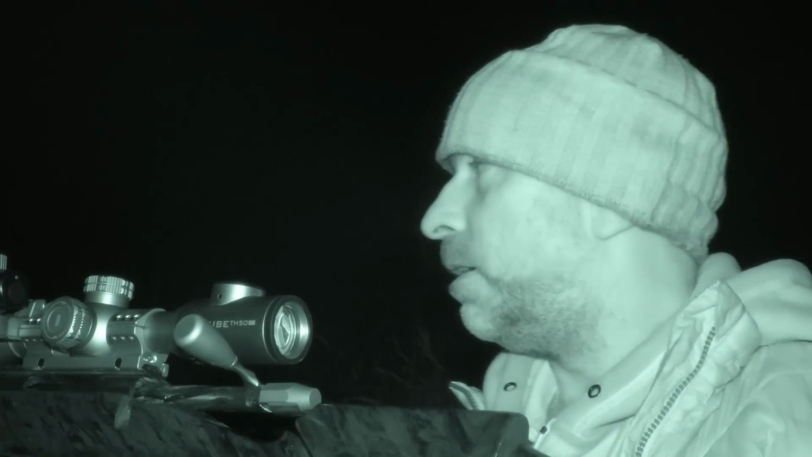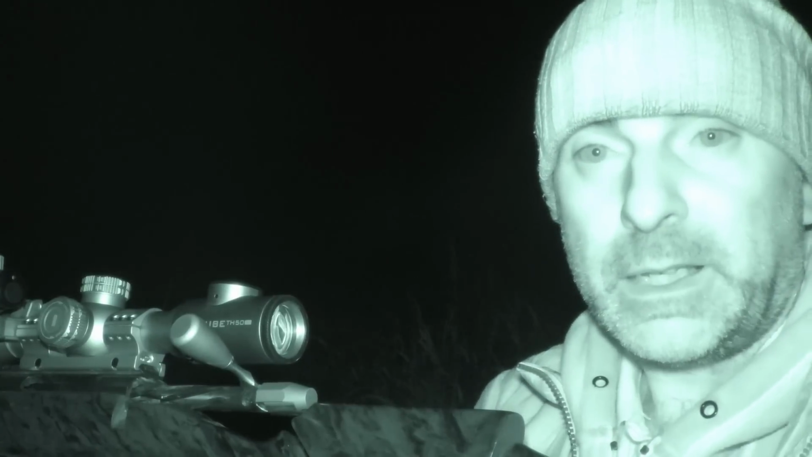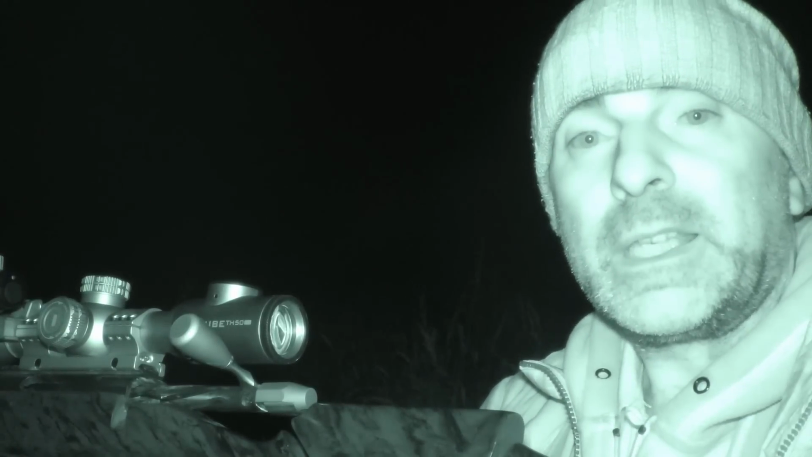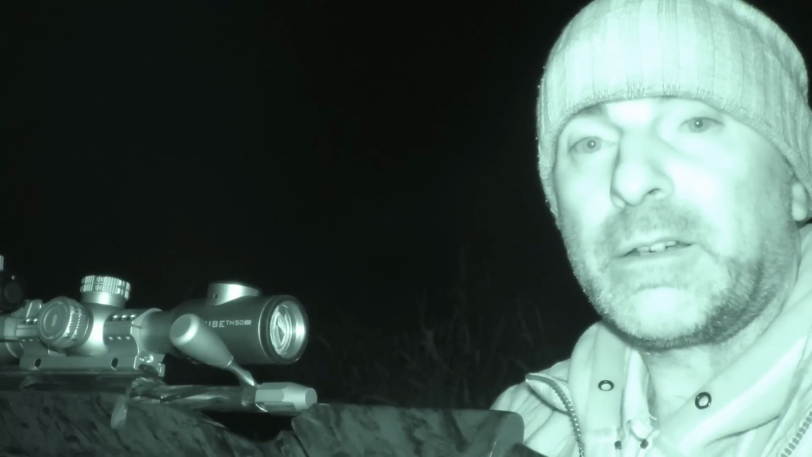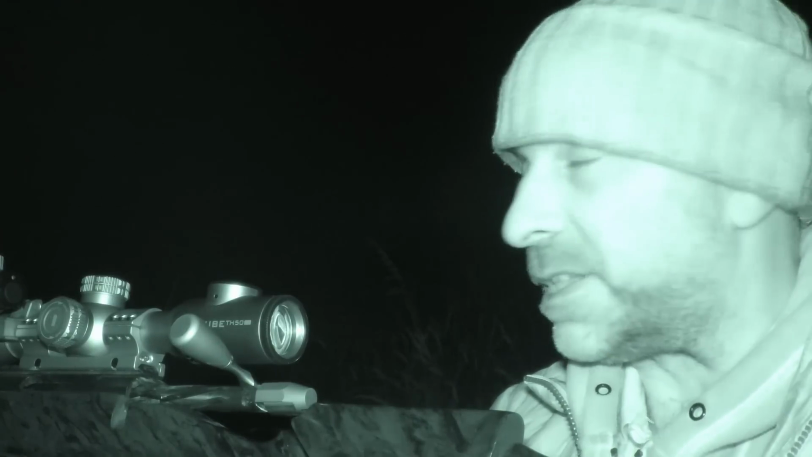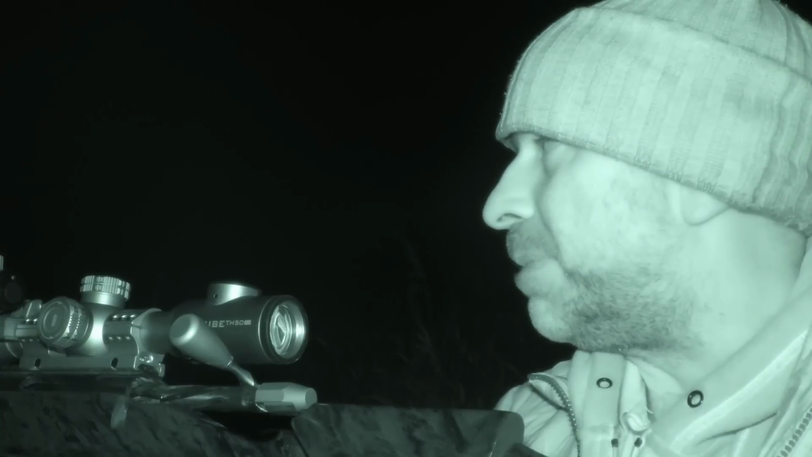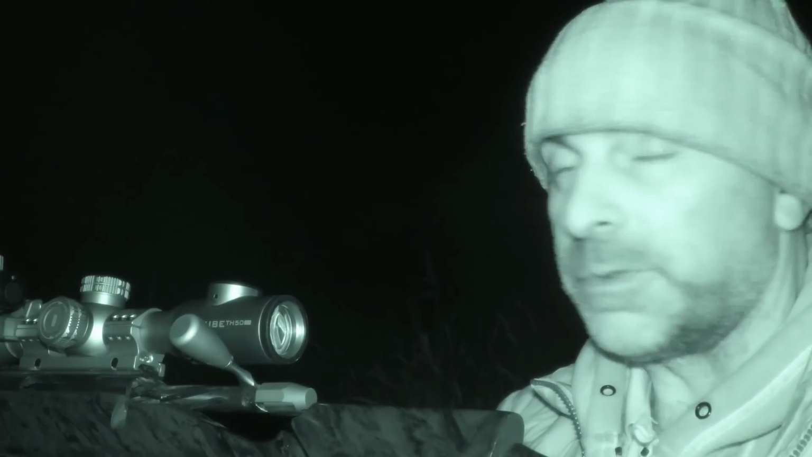Right, that's the whole litter there. I haven't seen the adult foxes around here, but it's good to get the youngsters out of the way first, because then that way you're not leaving any that can't fend for themselves. But by the looks of it, these are all sort of a fair size now, so they probably could find a few bits and bobs to eat. But that said, it's good to clear up for the adults if you can.